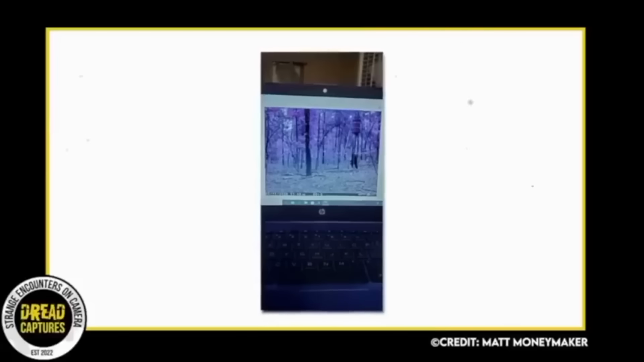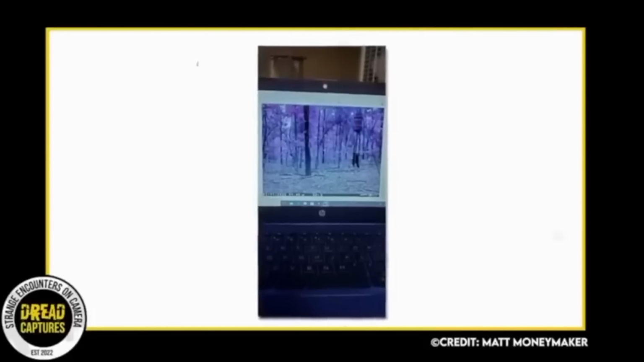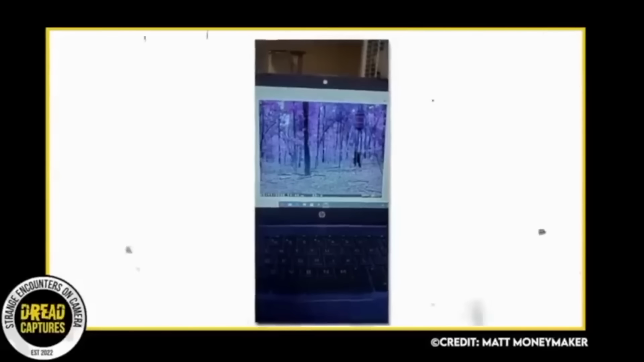Another creepy trail camera photo captured here. Taken on a farm in 2020, the owner of the land said he captured this photo behind one of his feeding stations. And he adamantly believes it is either a dogman or a Bigfoot. What do you guys think about this?